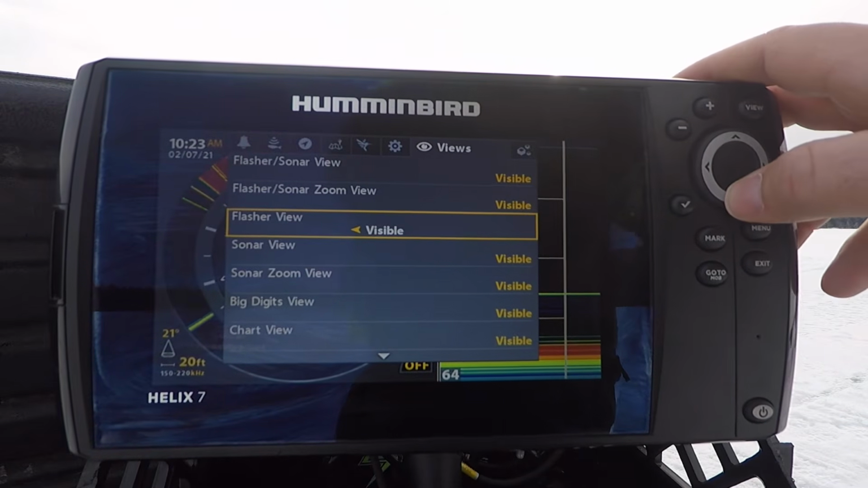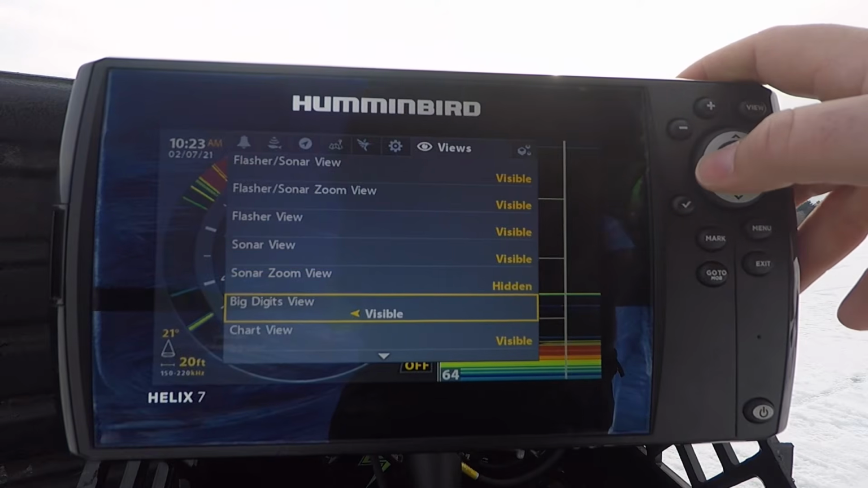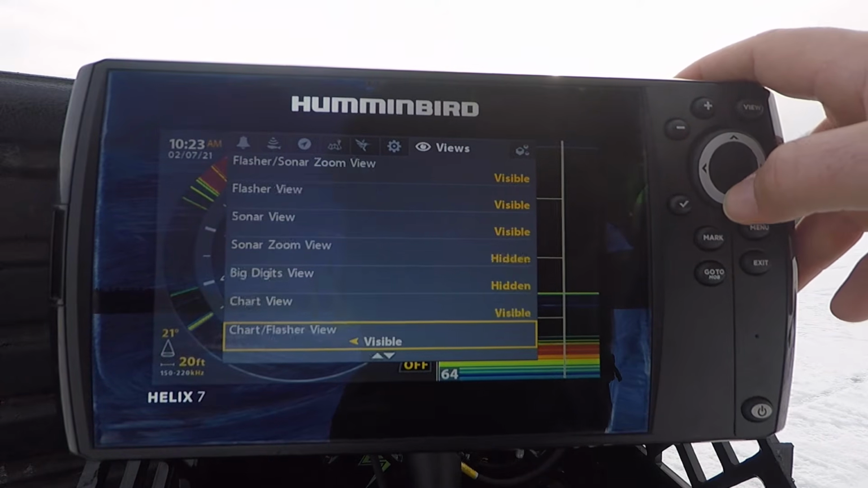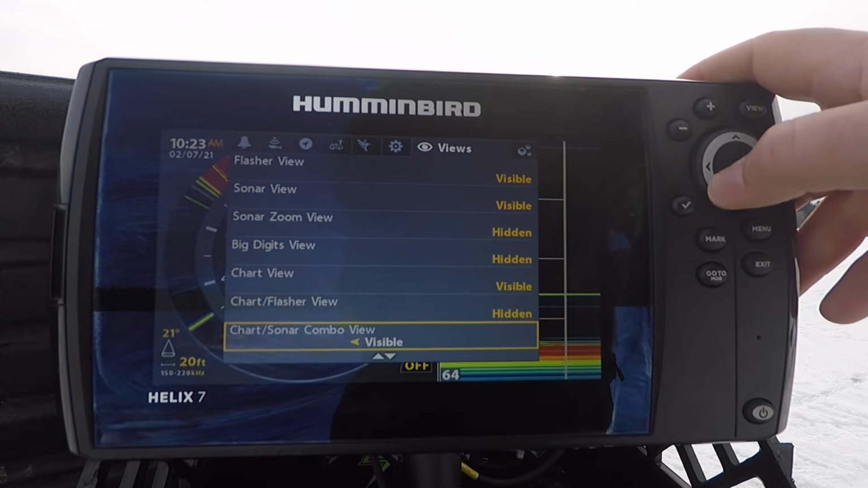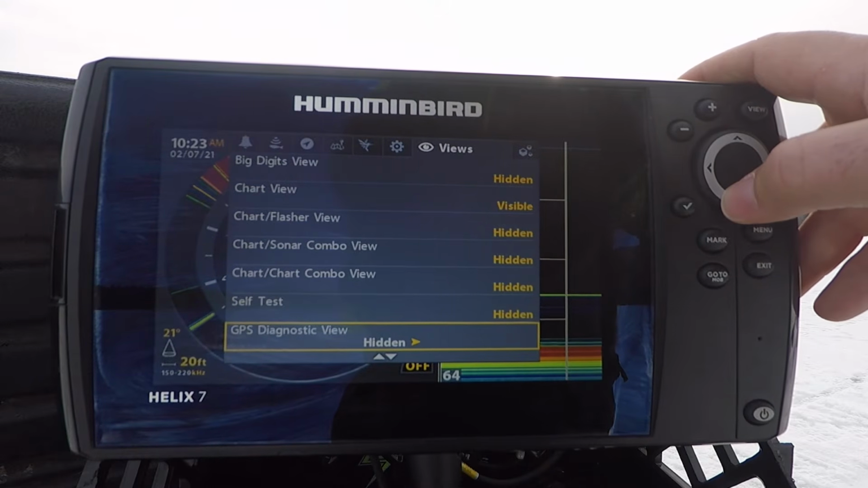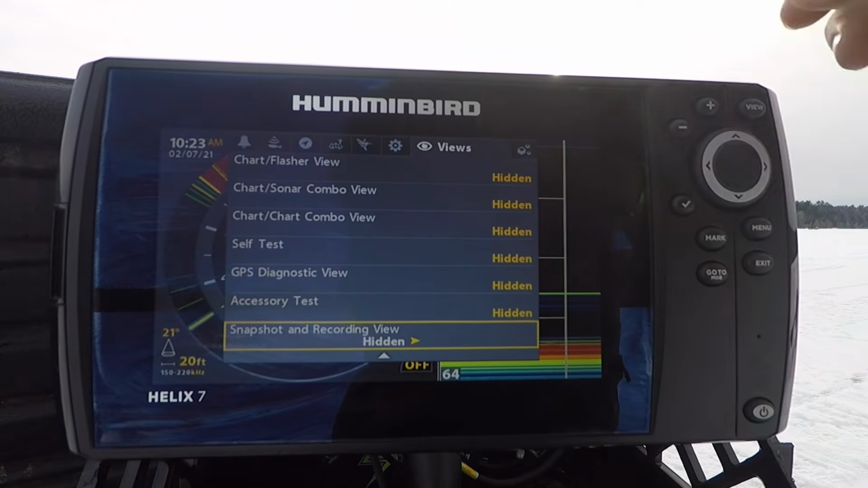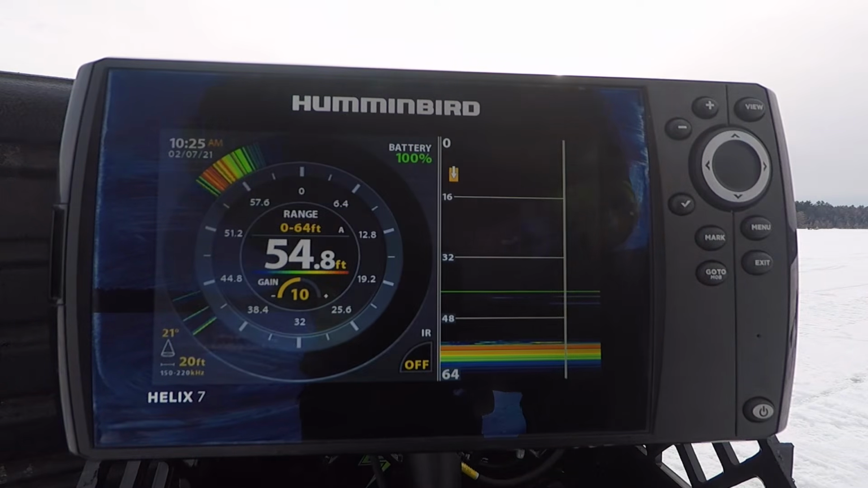I like the flasher. I like just the sonar. I'm not going to do the sonar zoom. I don't need the big digits. I'm going to keep the chart available because I'm going to show you guys how to mark a waypoint in just a minute. I don't do the chart flasher. That one I don't need. And these other ones are already hidden. These ones I never have on. So this just allows you to pick and choose which ones you want. I find it's much more convenient than having to cycle through all of them.